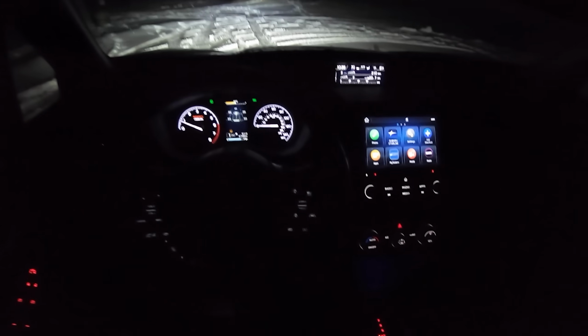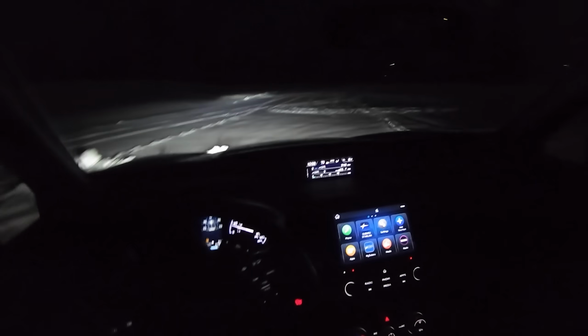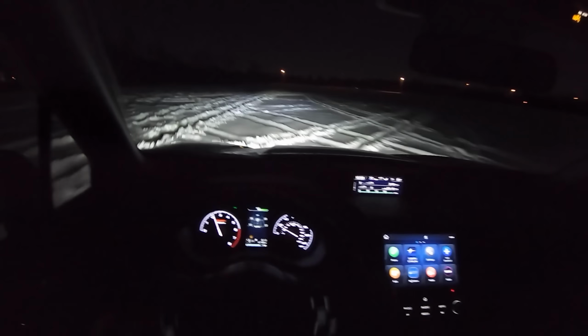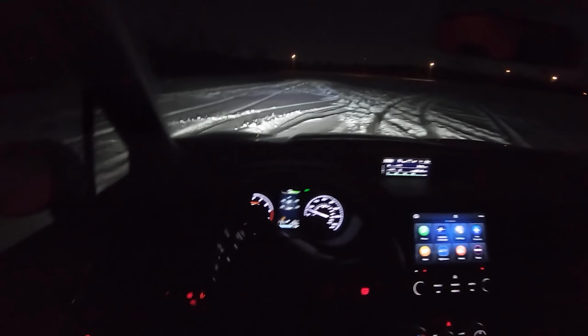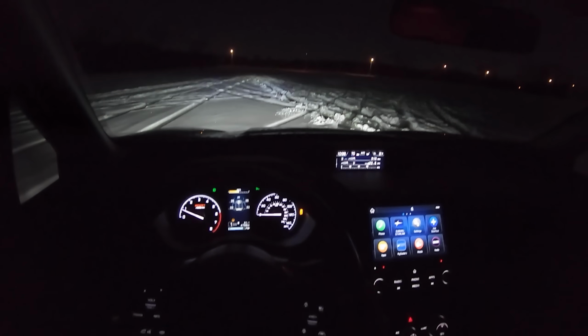Okay, so that's mud and snow mode. Let's go back to normal here and see what it does. Just a little bit less slip. It does allow you to have some fun though. Traction control's on, everything's enabled, and I can get a little bit sideways. This is a good traction control system. Let's see what it's like with everything off.